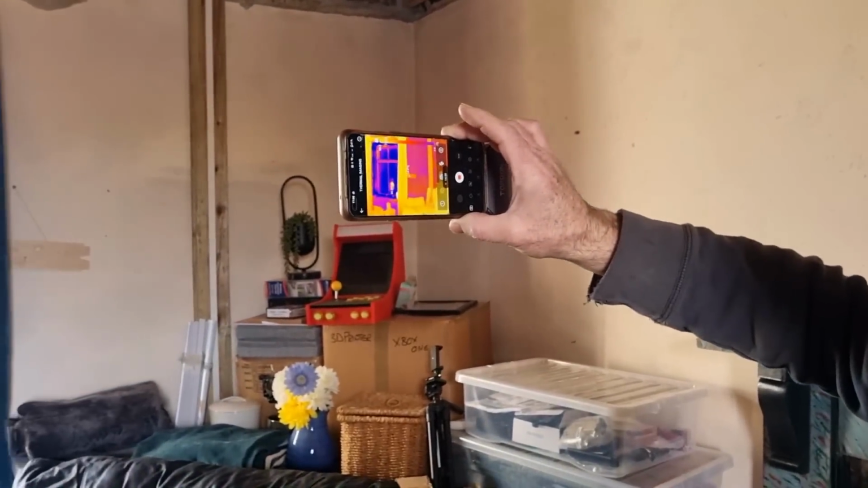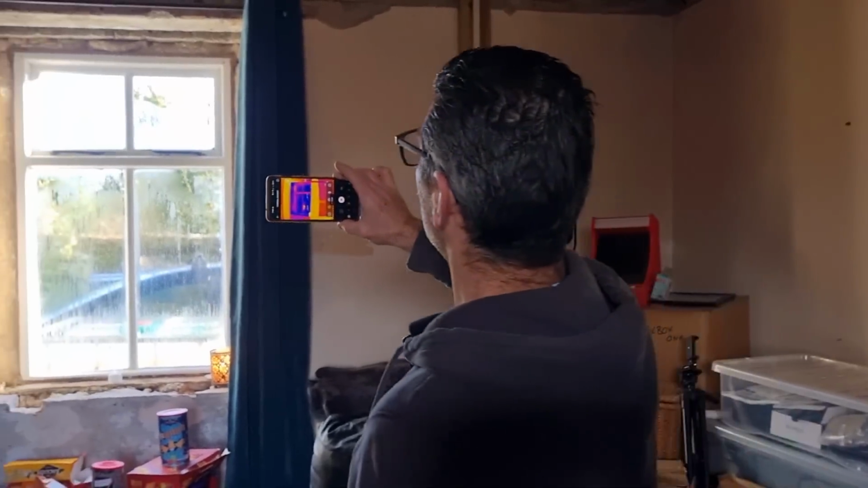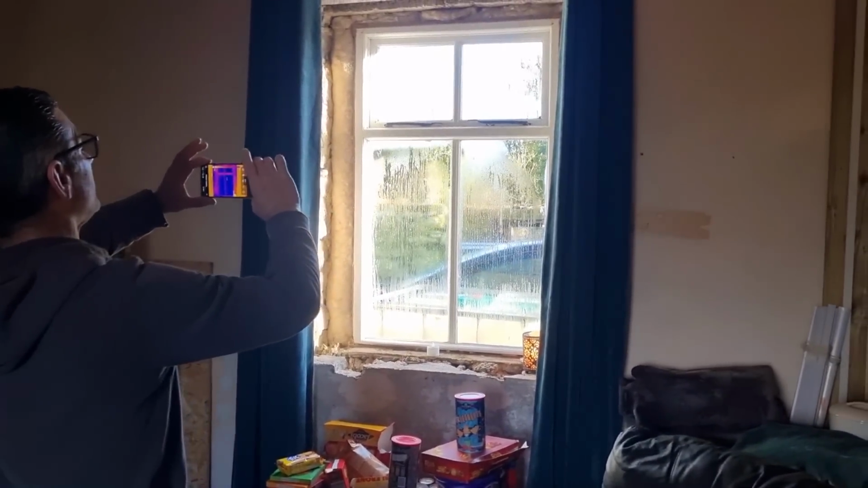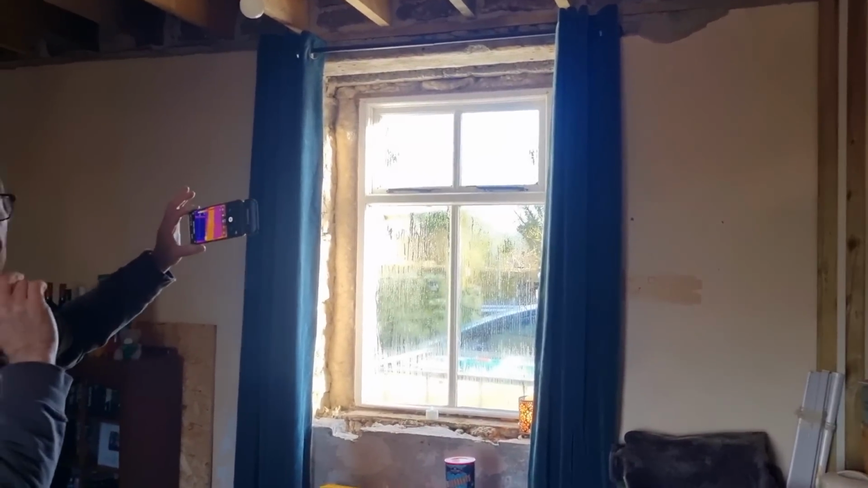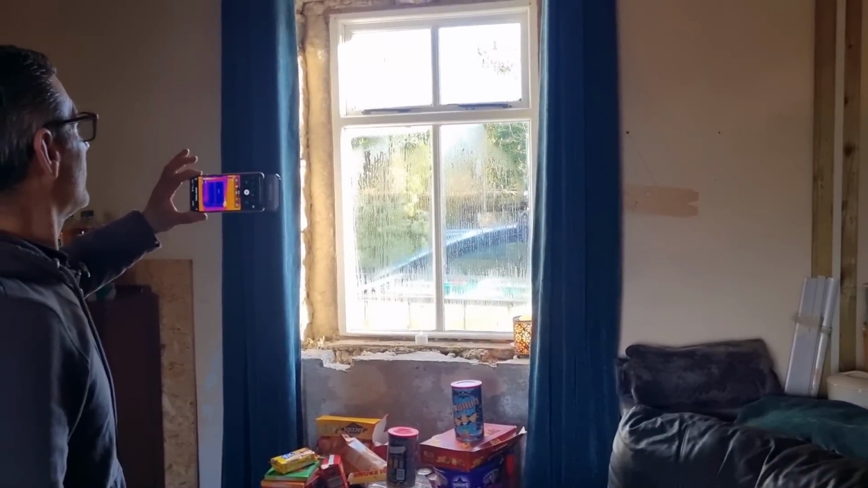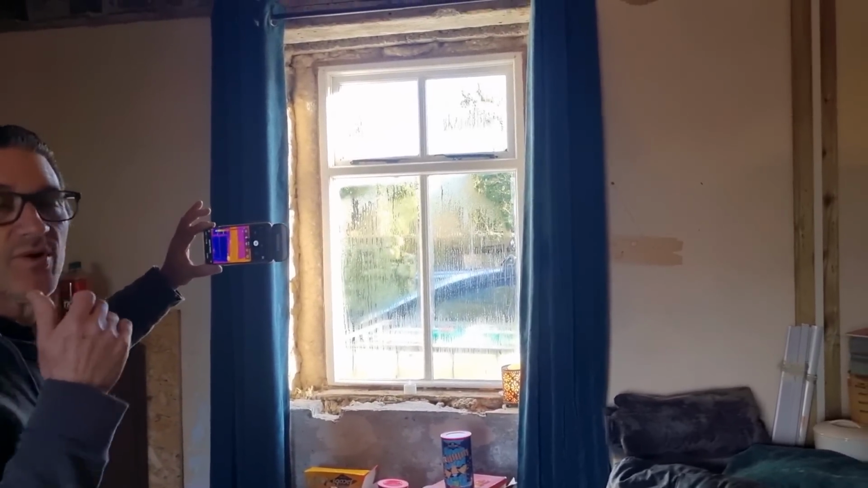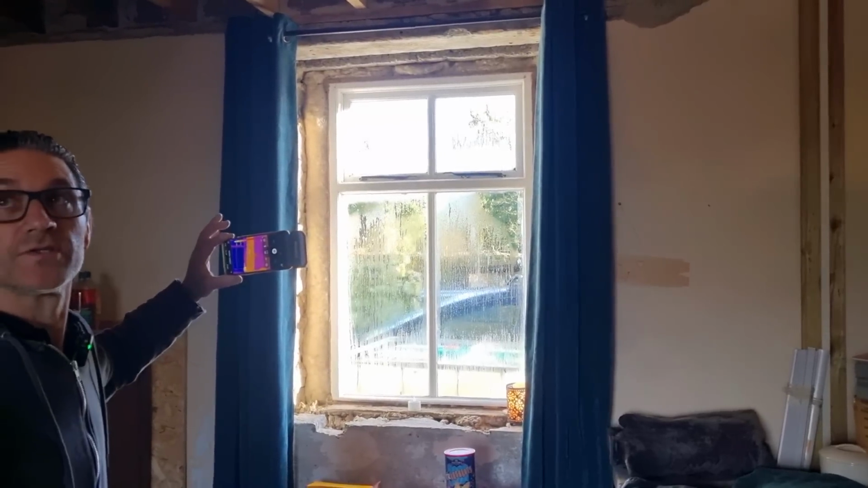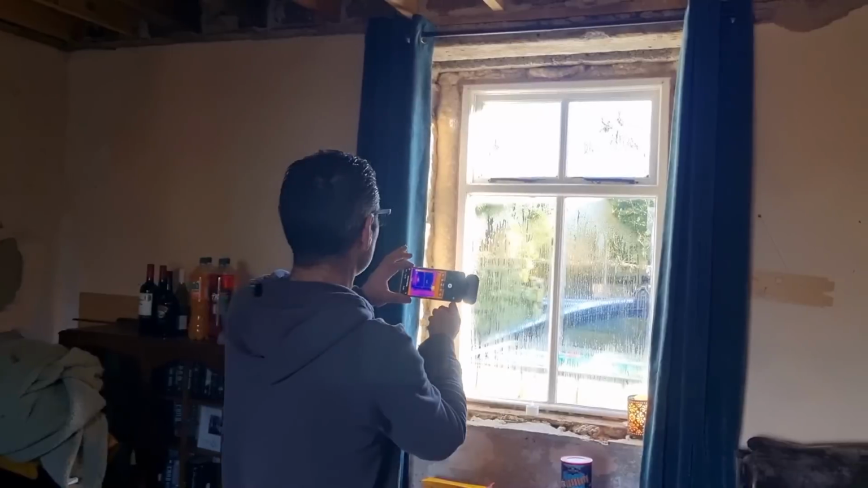Curtains are glowing like a Christmas tree. And again, the sheep's wool insulation, a bit of condensation. We've got the dehumidifier going, but since we put the curtains up, we've obviously had a lot more condensation with the curtains being drawn, which keeps the heat in the house. Yesterday, going from daytime to dusk, I shut the curtains, and it instantly went up 1.5 degrees just by shutting the curtains.